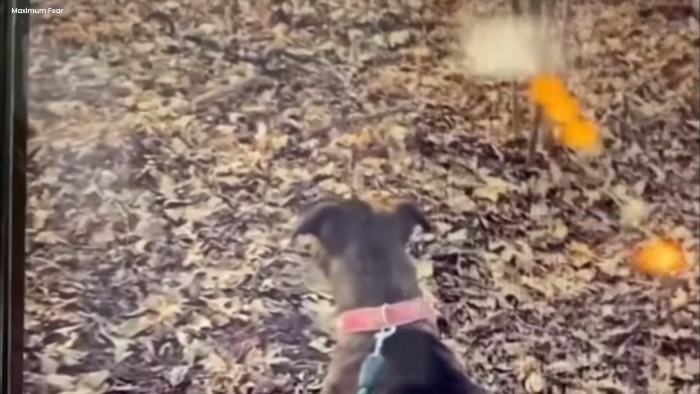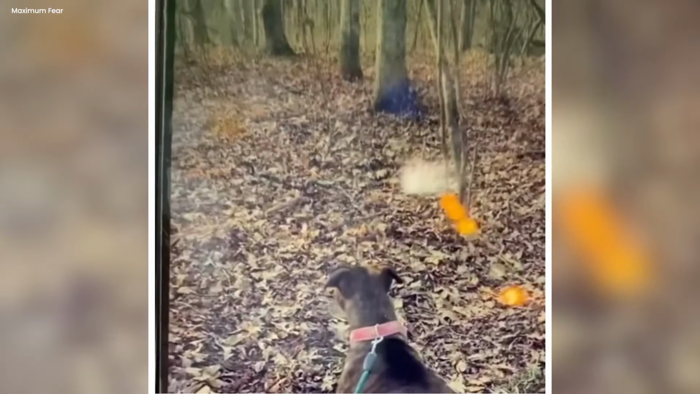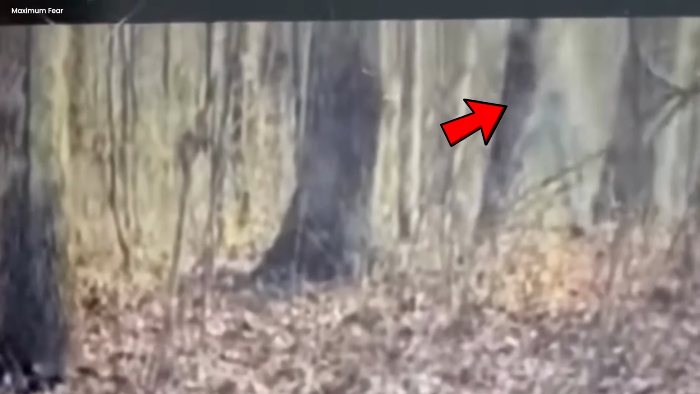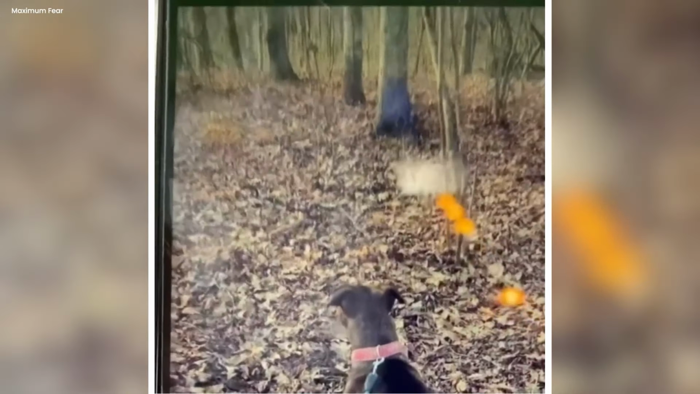A real-life ghost. So, picture this. Two buddies hanging out in the woods with their adorable doggo. While they were filming their furry friend, something extraordinary happened. I kid you not, they capture what looks like a real ghost on camera. The ghostly boy appears in the top left corner for just a moment, and then poof, disappears into thin air. They've been going to those woods for quite some time, but never saw anything like it before, and they were pretty spooked by the whole thing.